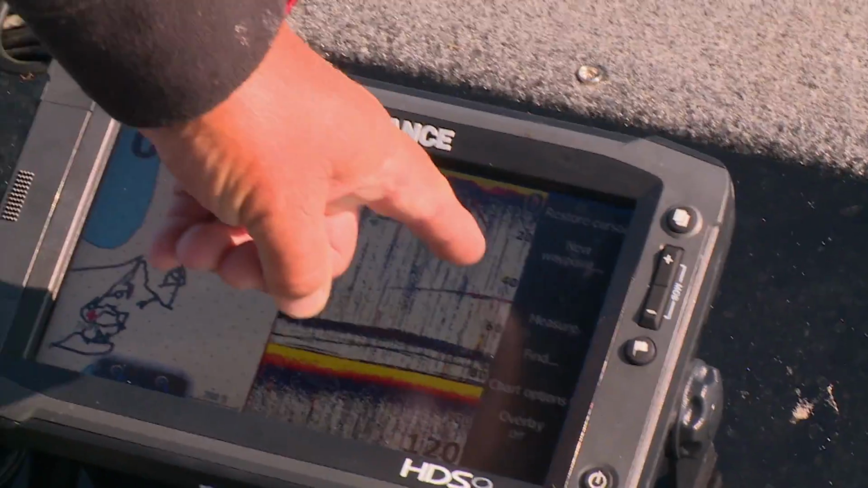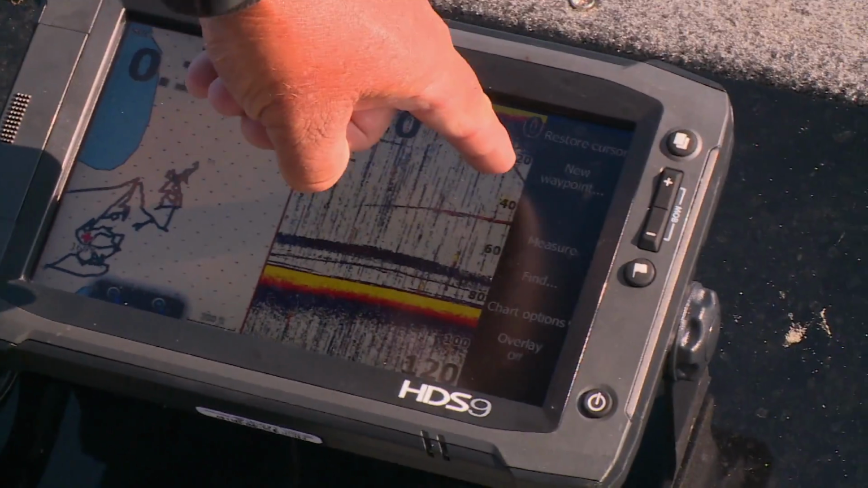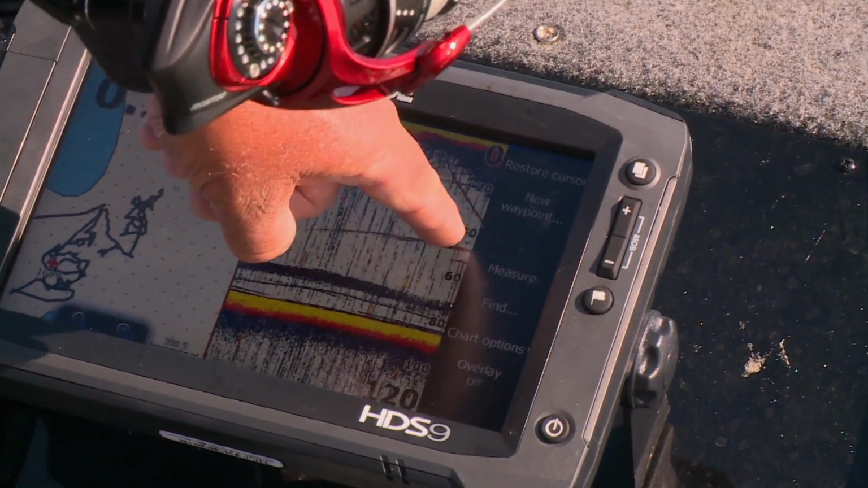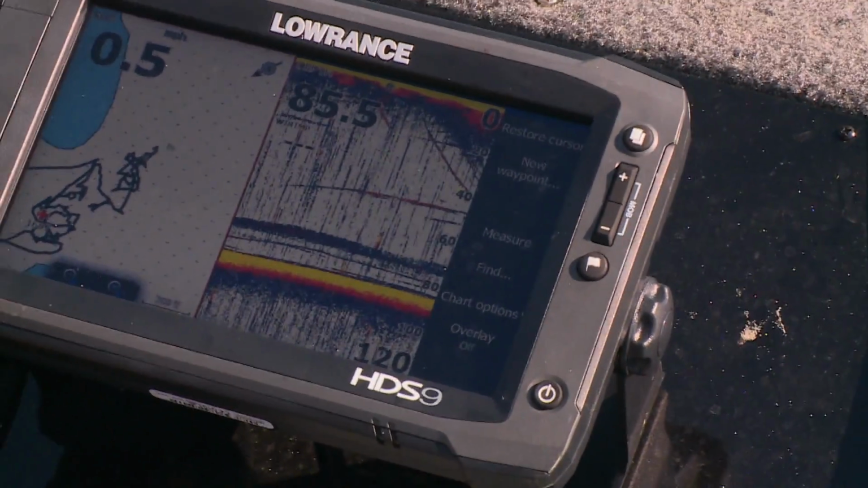You can see there's a fish right here suspended. So we're in 85 feet of water. There's my line going down right now. So you can see my line going down to the fish, and I'll just hold the electric motor.